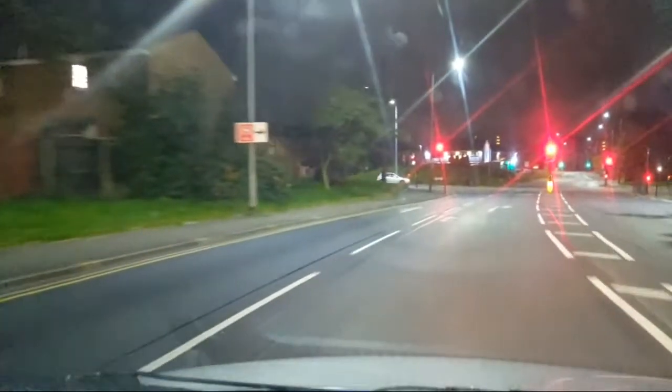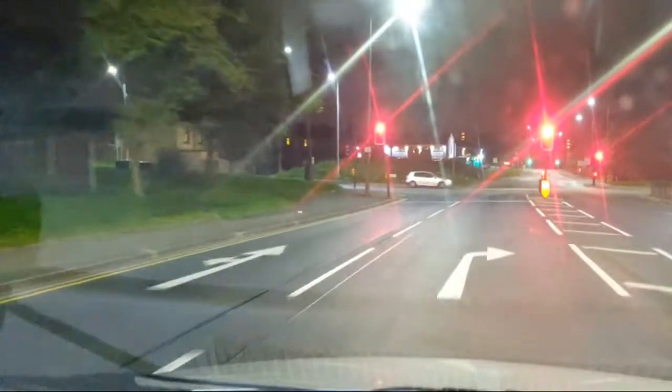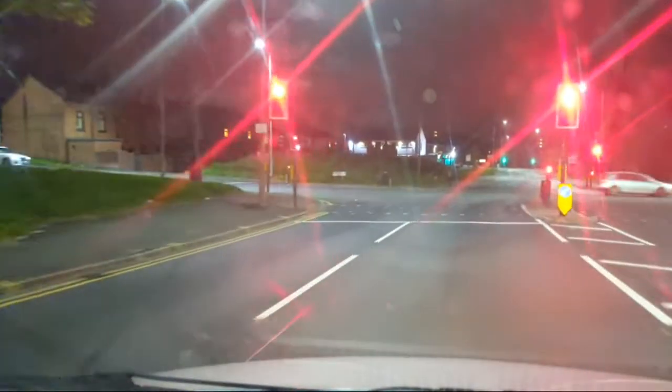First gear, second gear, third gear, 30 mile an hour, fifth gear. We might not get through these lights. No. So brake, indicator on, drop it down to second gear, take your foot off the accelerator, and that slows your car down anyway. If your brakes ever go, just crunch your gears.